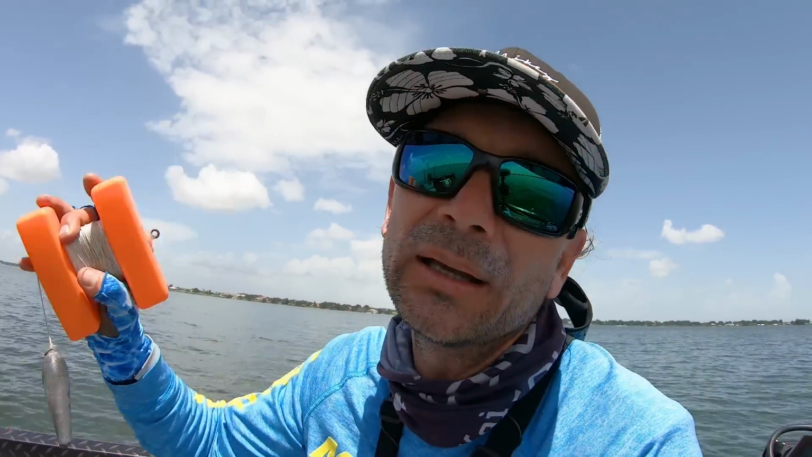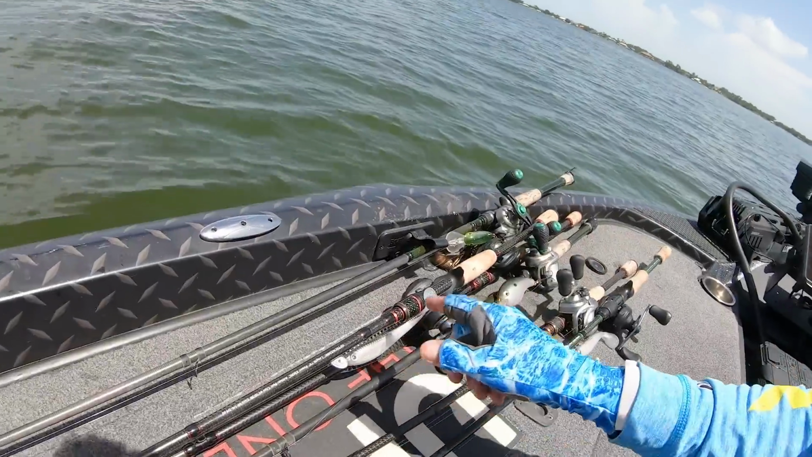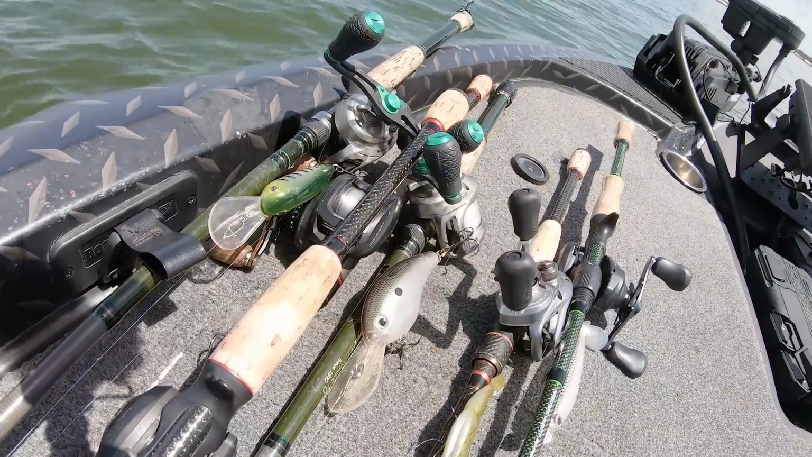If you use a buoy, drop this on one side of the brush pile, especially if you're seeing fish on the sides of the brush pile. Drop it on the edge of the pile so that you can pick up, say, a swim bait, a crankbait, a spoon, just something with an open hook, and you can actually throw it to that other side of the buoy and catch those fish with an open hook bait.